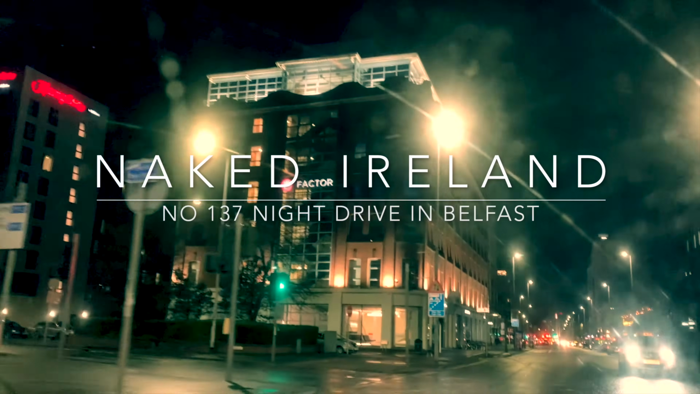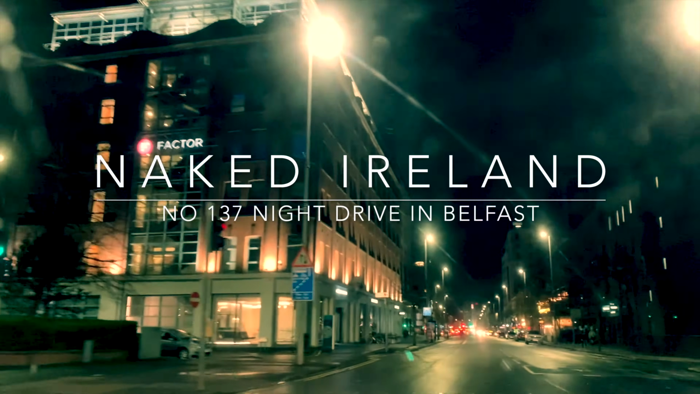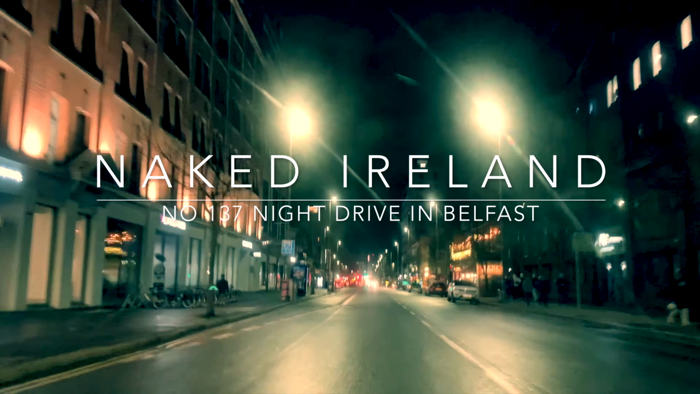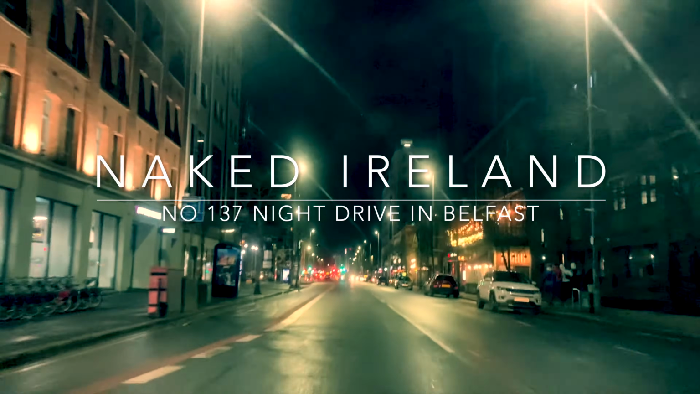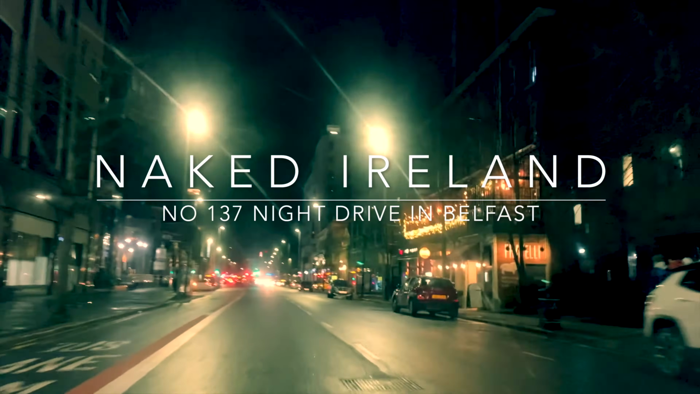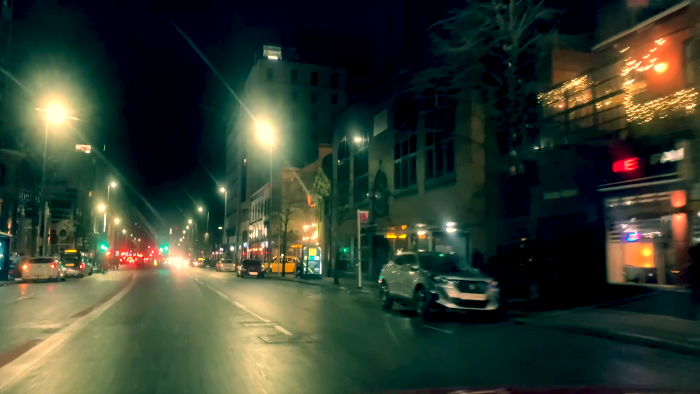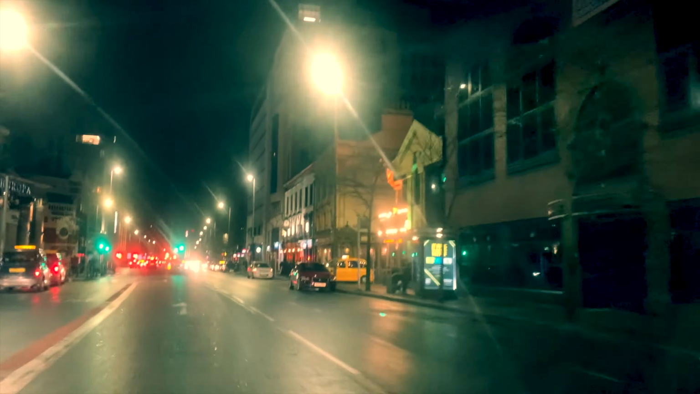We're taking a little drive through Belfast here. I'll give those of you who have visited Belfast a chance to spot some of the sights, and those that have never been here can see the place for the first time. The first place of interest is the Crown Bar, immediately on our right here on the corner, an establishment I consider the best pub in the world.